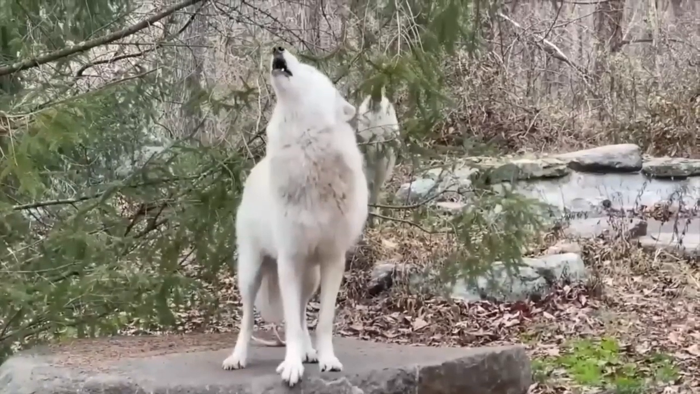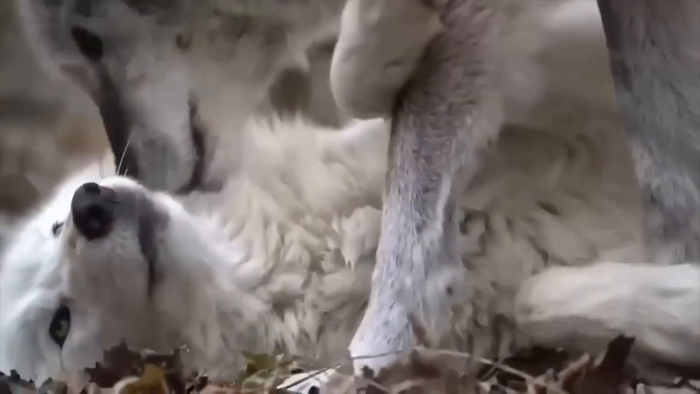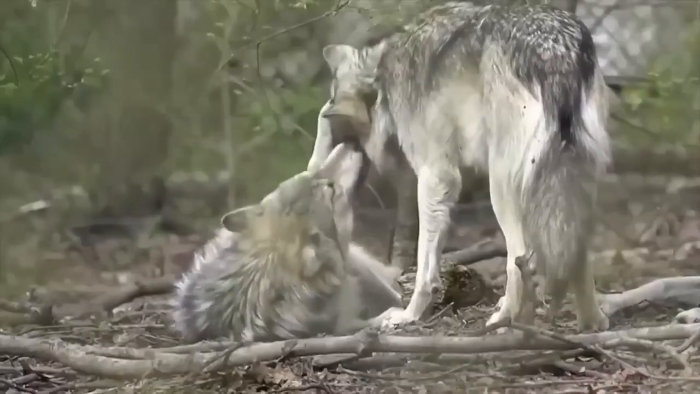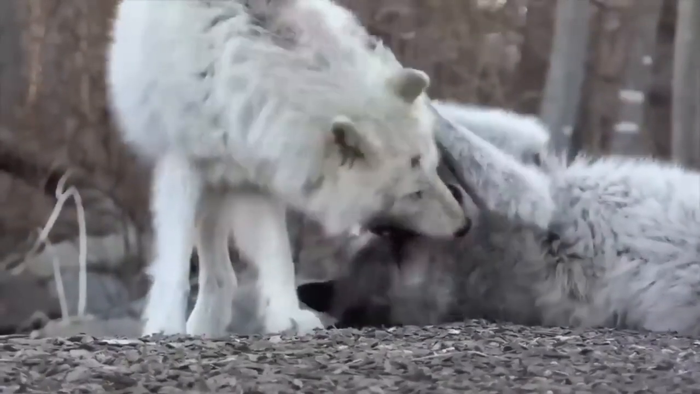Wolves are always considered to be the ferocious, the dangerous, the stay-away type animals. But these wolves, I don't want to stay away from them. Looking at the way they're all cuddling and kissing each other, don't they look like the most adorable beings right here? What do you guys think?